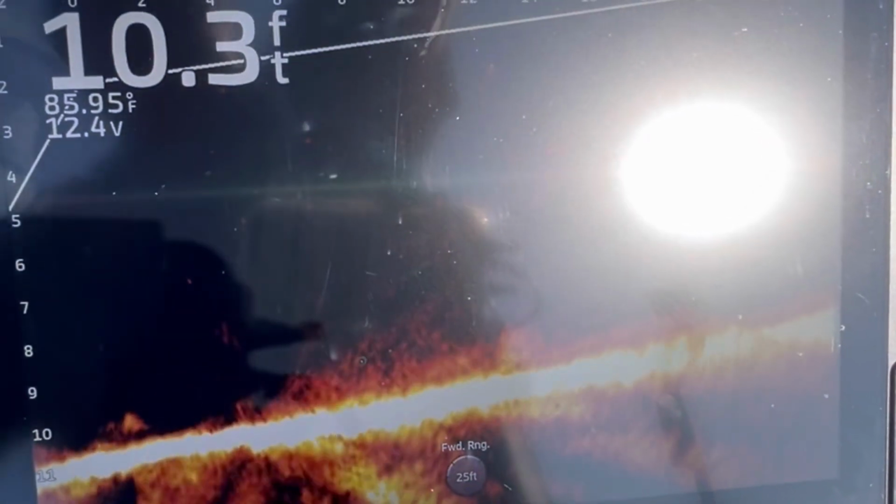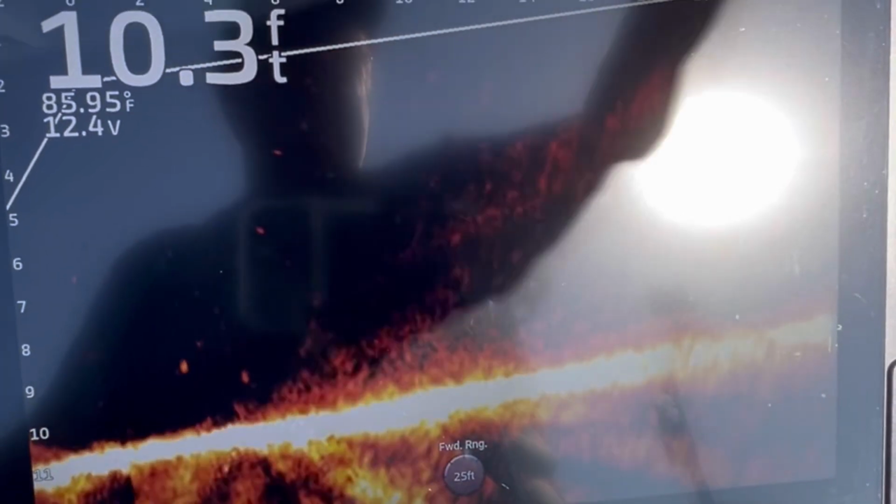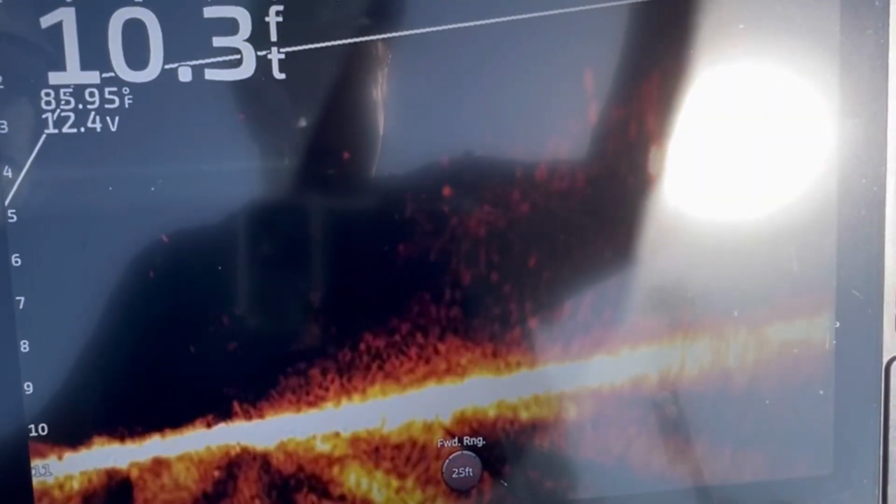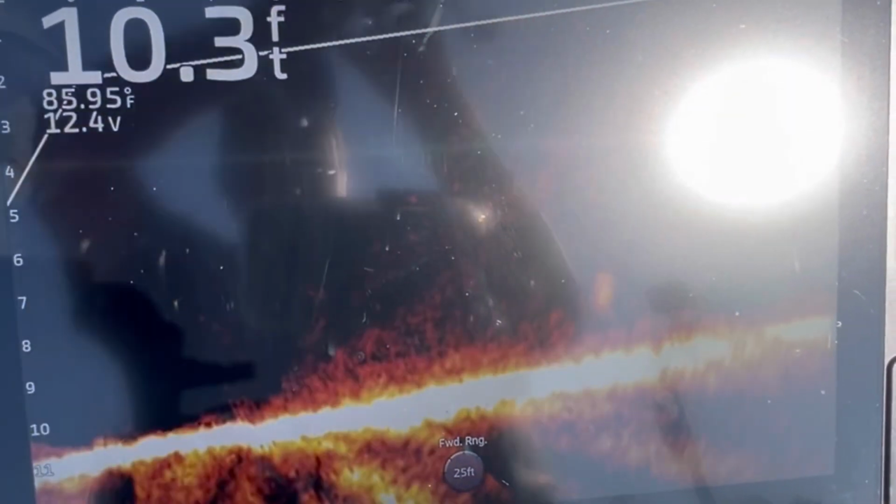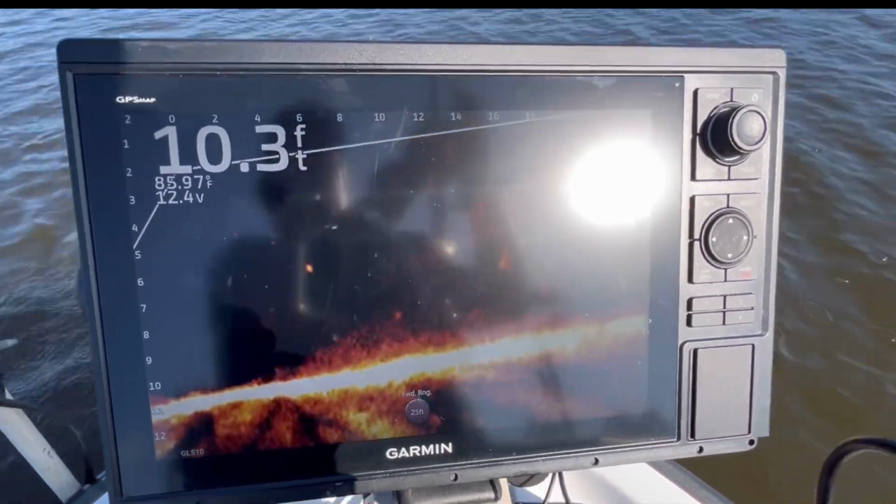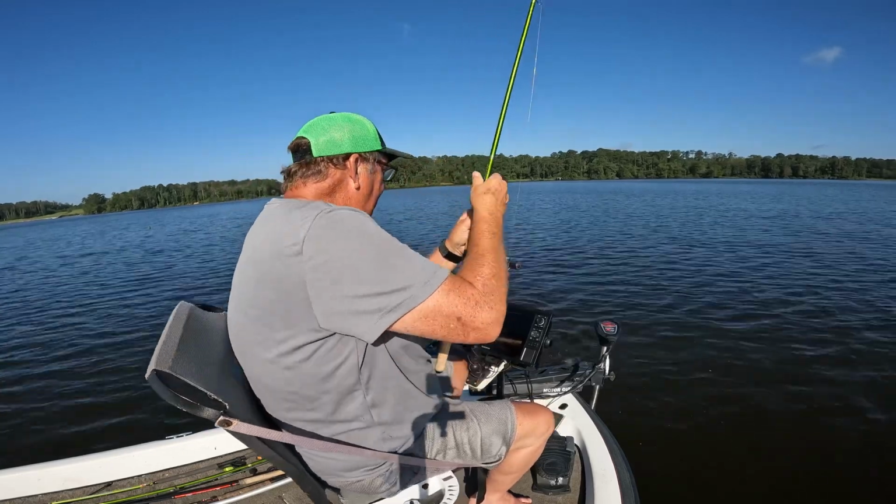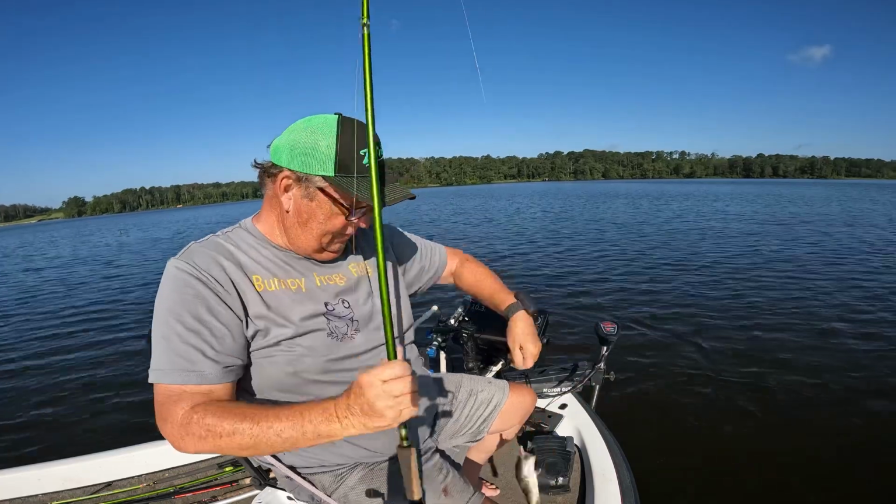Bass. There he is. Bass. A bass. I told you there was a bass.